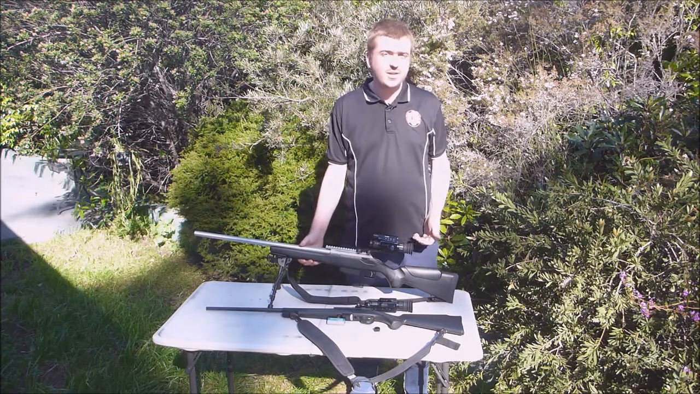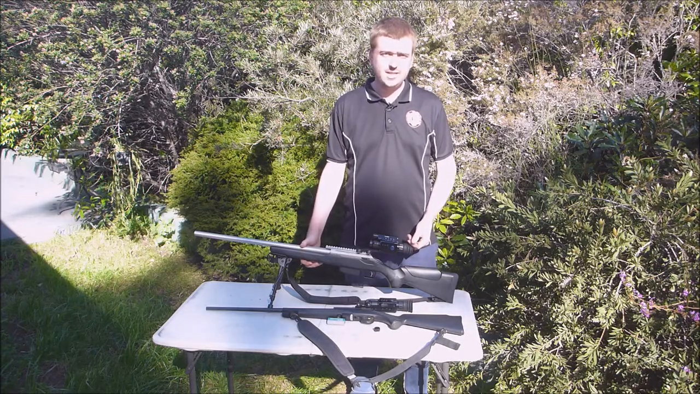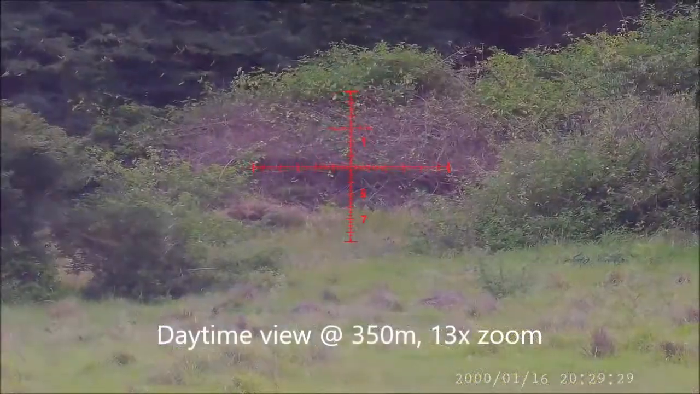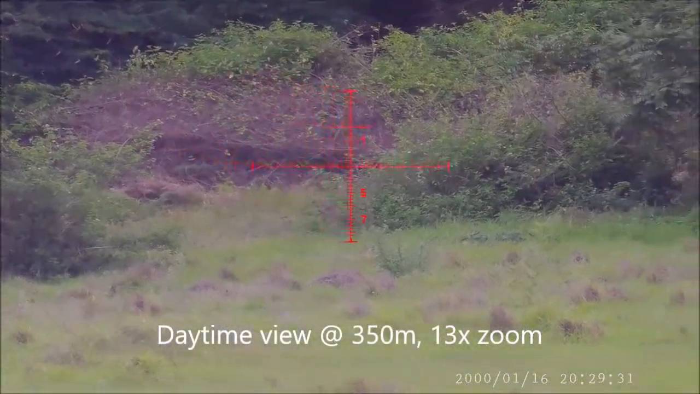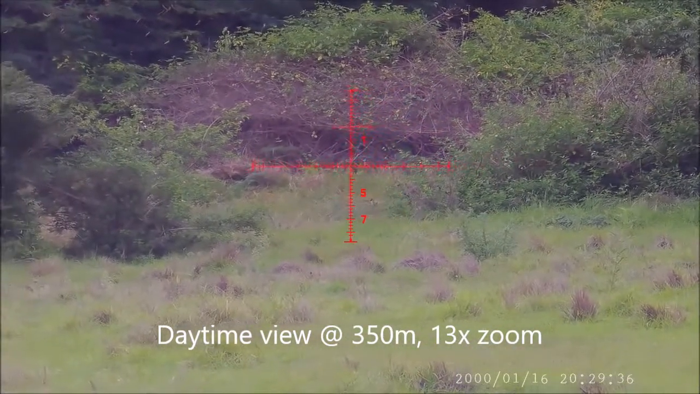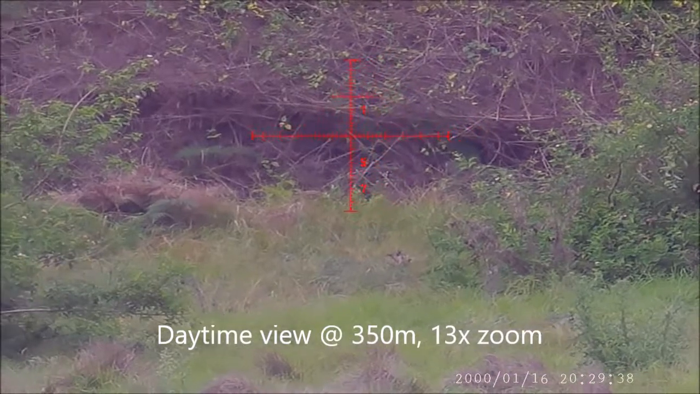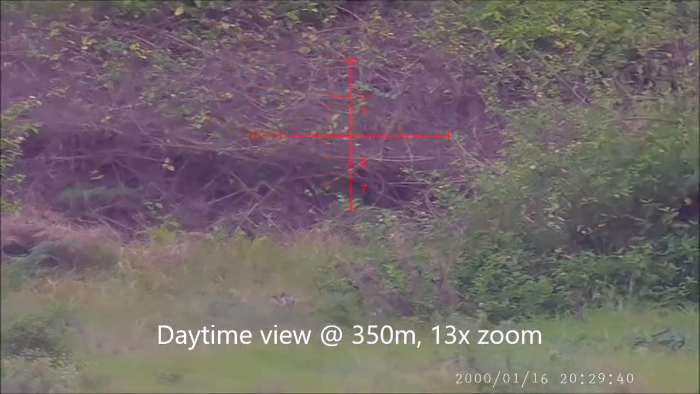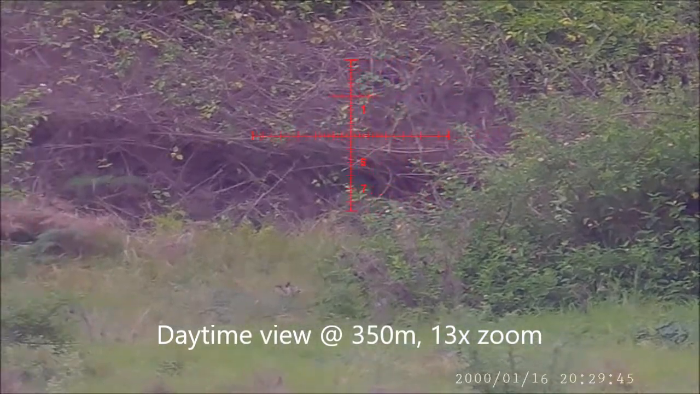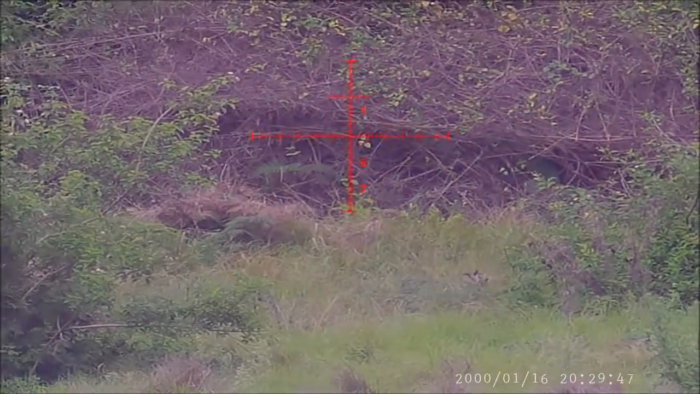It does have day and night mode, as I said, and I guess next we'll go inside and I'll show you some footage I've taken through it. So here we've got some daytime footage at 350 meters, starting off at 6 times zoom, and then quickly going into 13 times zoom, which are the two options on the PARD. And to me that clarity is ample in order to shoot anything that might be walking along in the daytime.